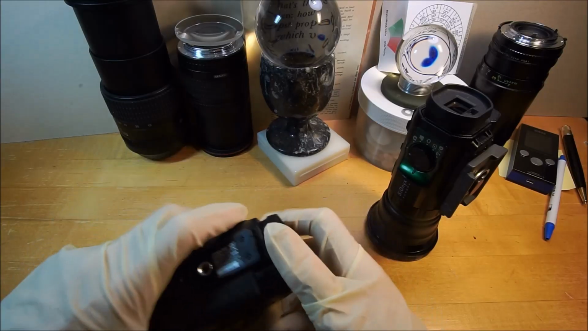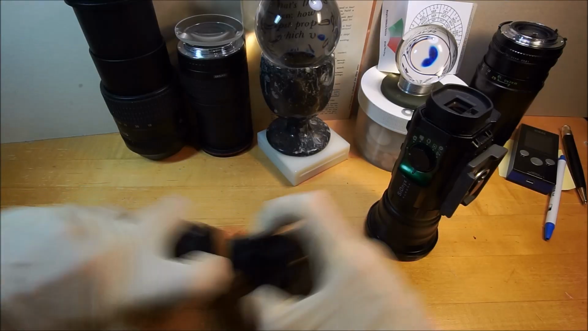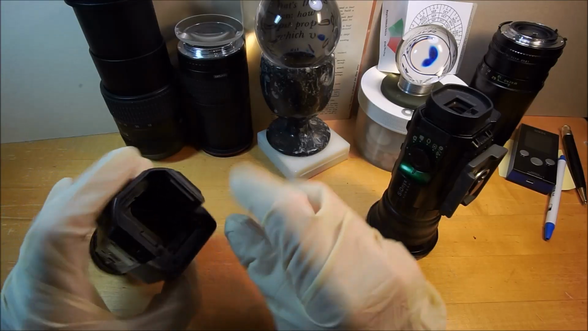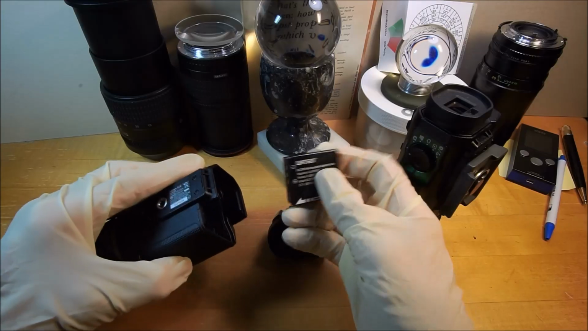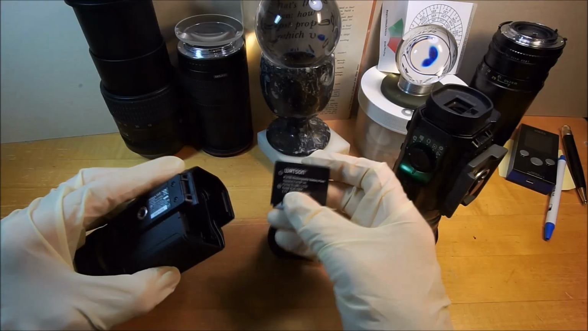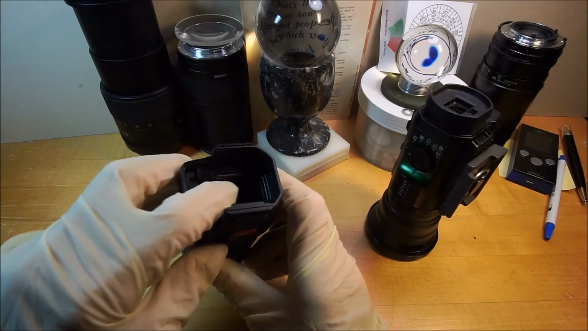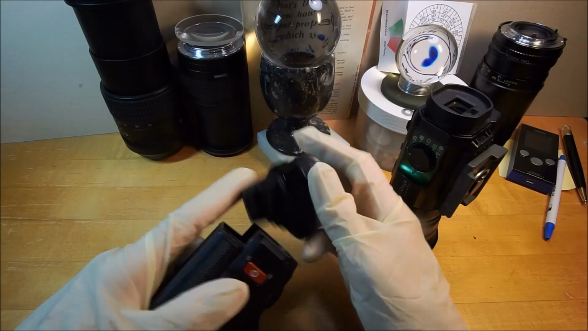Oh, here, let me show you something. You gotta pull this lever up, and this is the electronic viewfinder. There's the battery here. This is an aftermarket battery, but it's a Fuji battery, right? So put that back in there. Micro SD card goes right there. That's pretty much it.